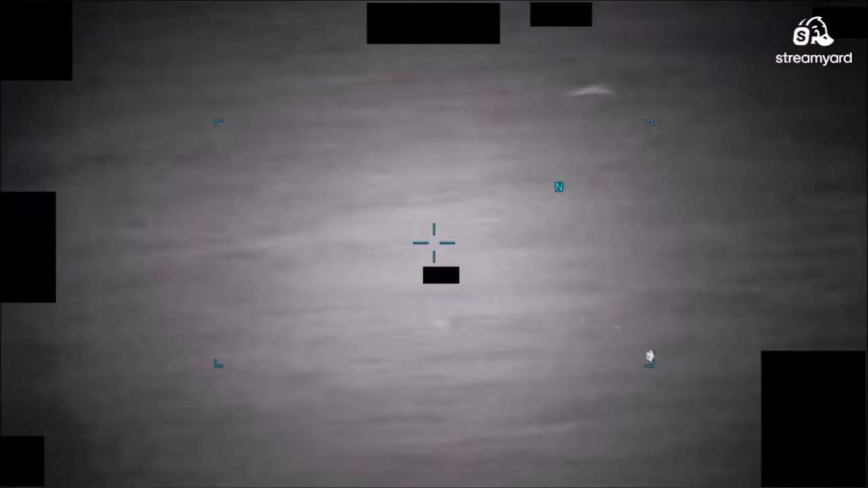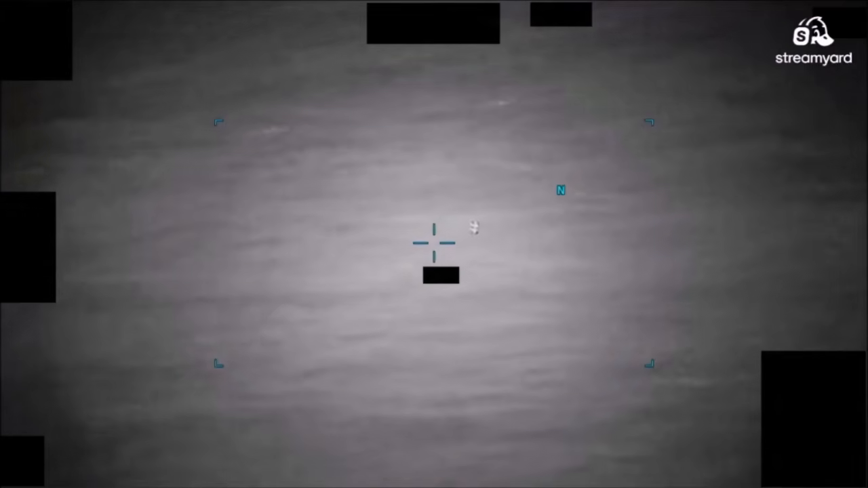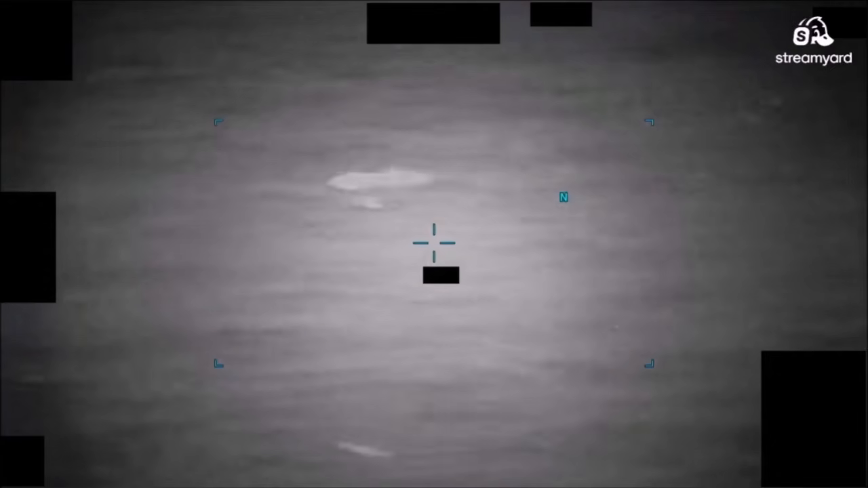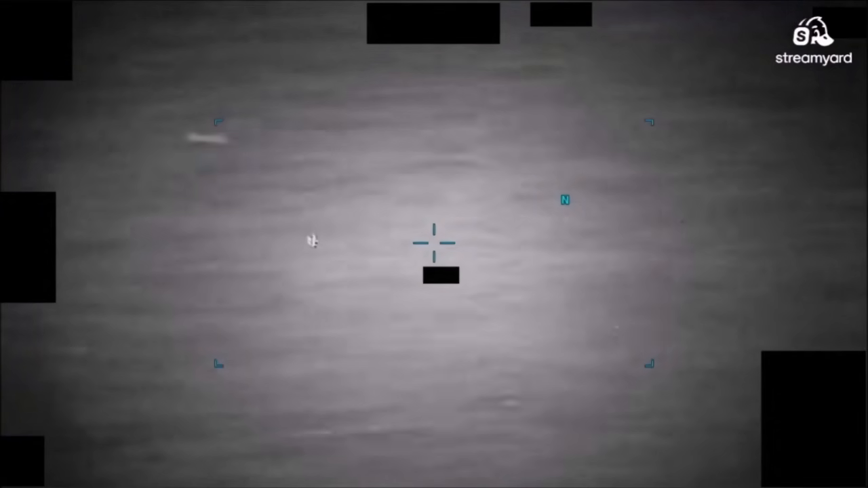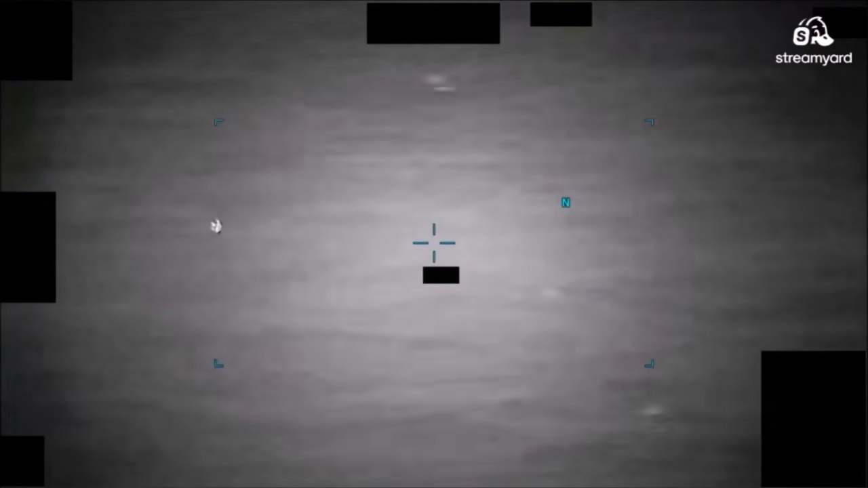It almost looks like a Chinese symbol, like peace or something. Okay, a little digitization. What do you call that? Digitizing? Let's go with digitizing. Okay. It seems like the thermal signature is kind of changing.